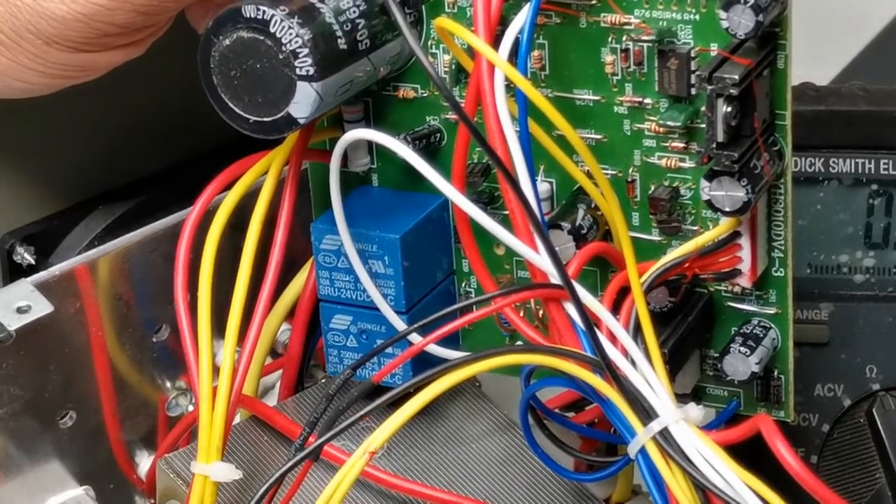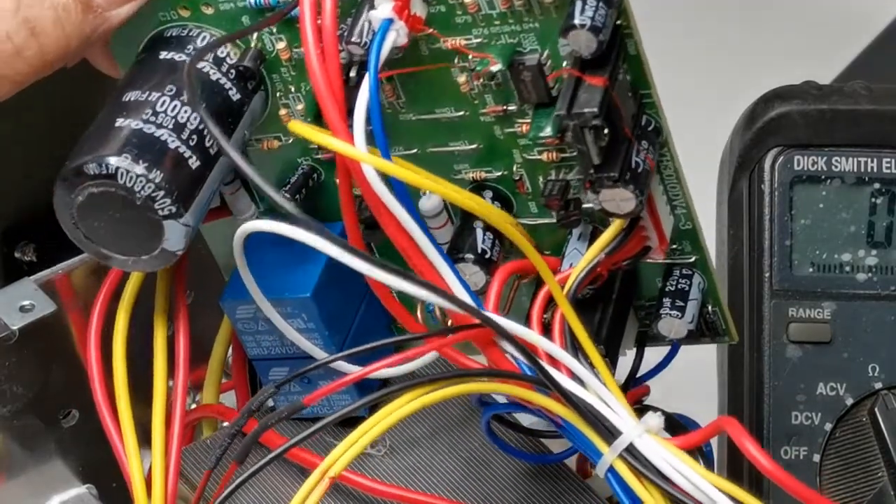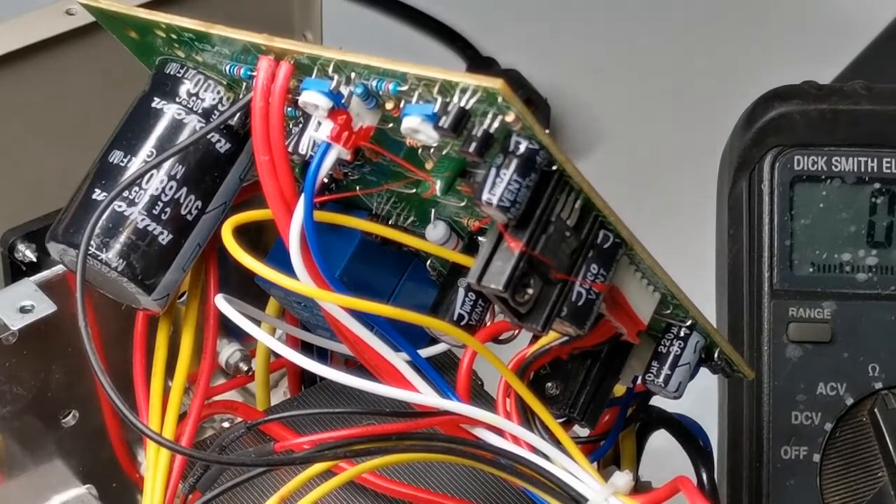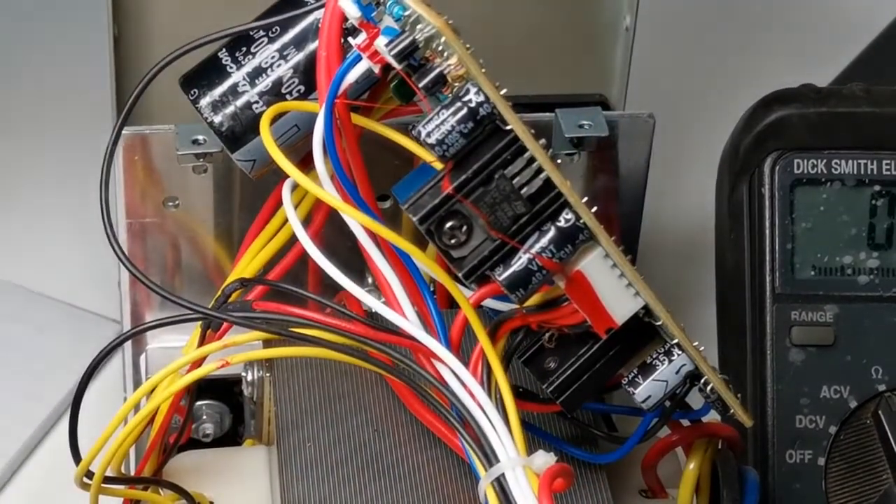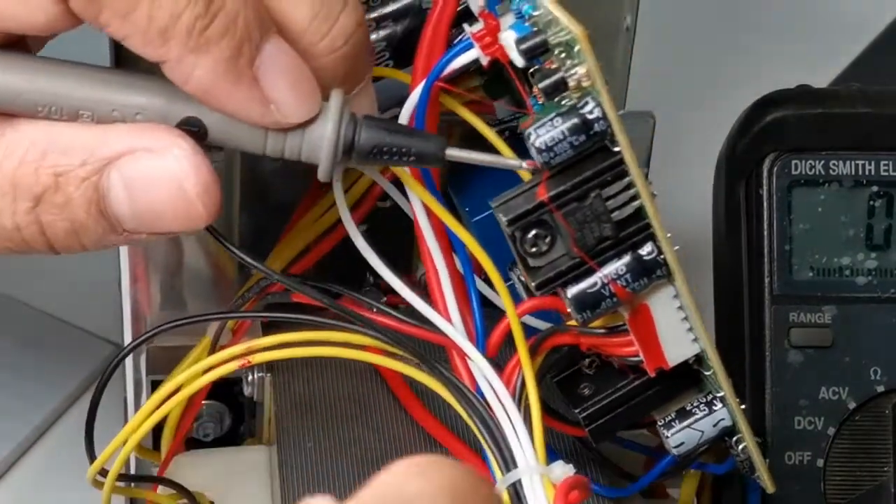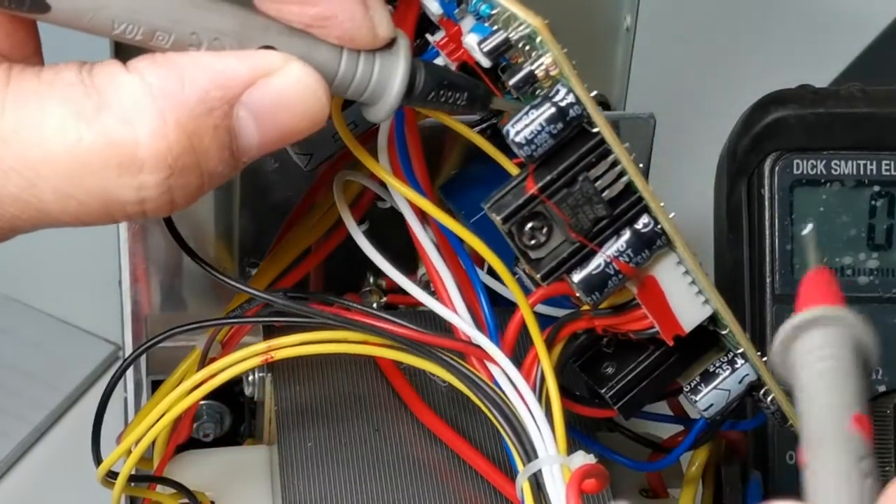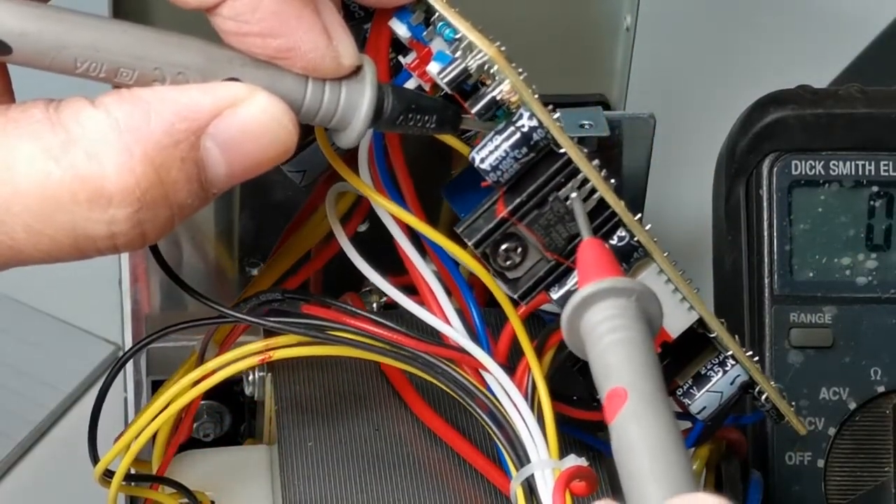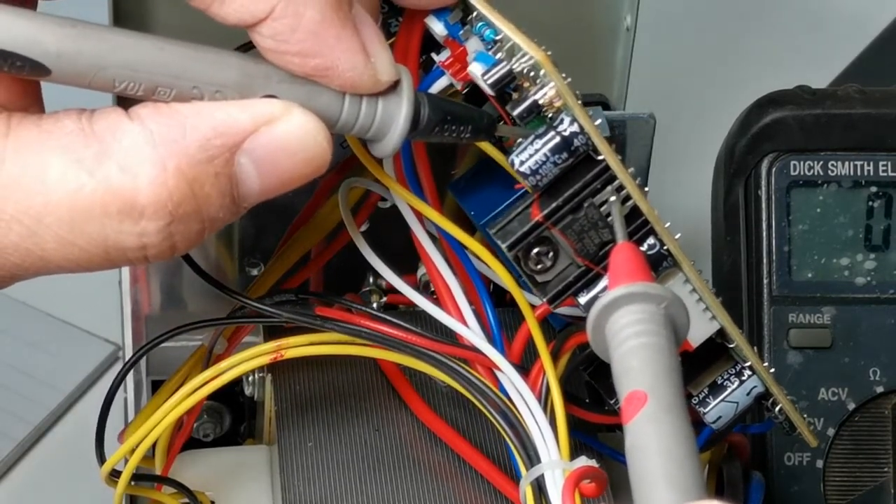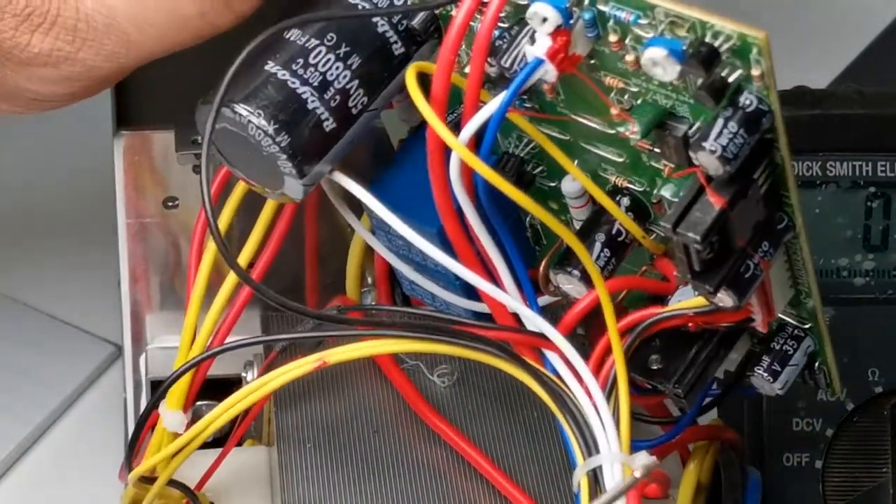Okay, you can see there's an 8-pin chip. We'll see if this one is connected to that, if pin 8 is connected to the output pin. So we'll connect this on pin 8 here, and this one on the output pin. Oh, so that's connected there. So definitely this is a candidate for a possible fault.